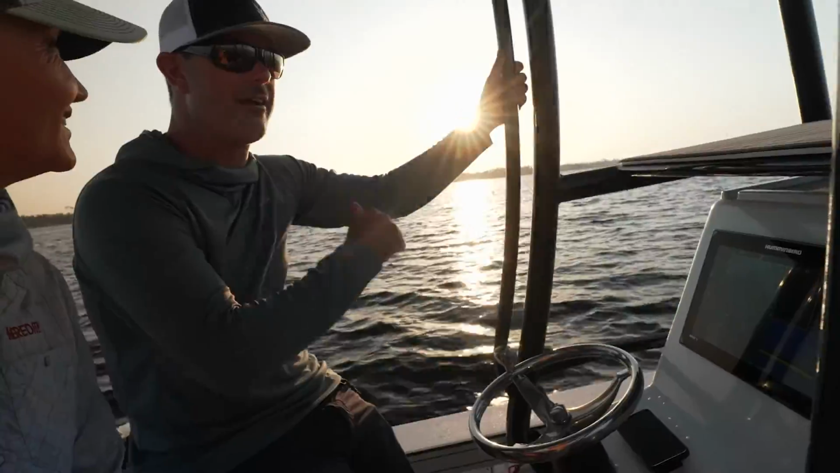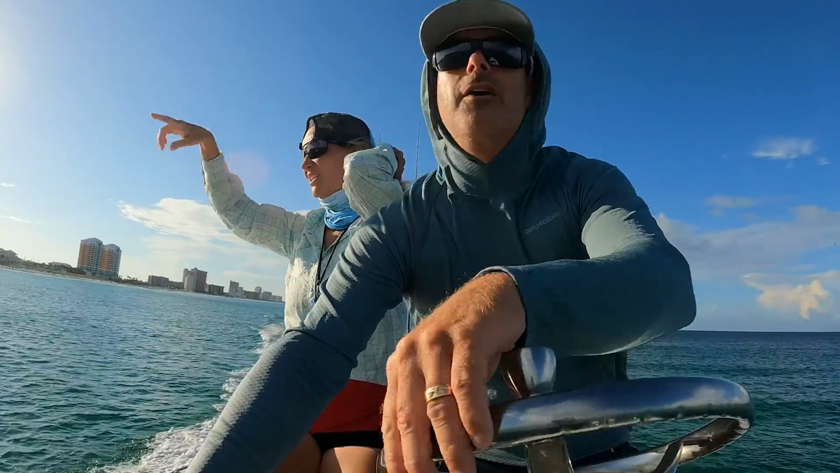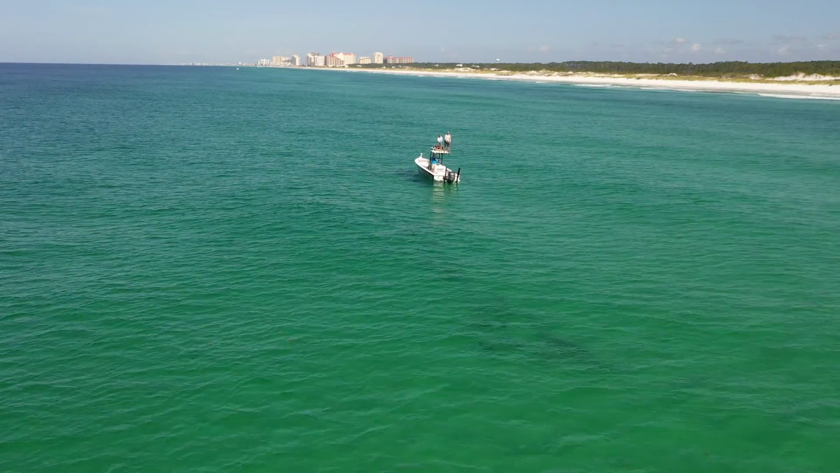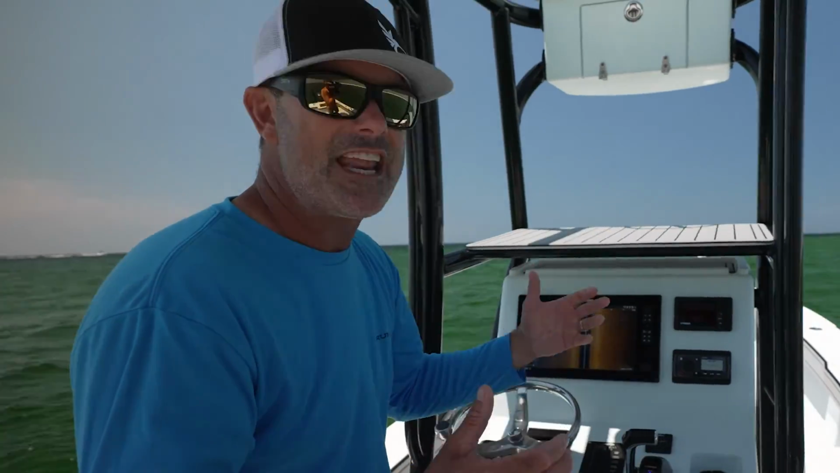Well, think about this. We start early in the morning, right at daylight. We ride in the tower, we're looking for these fish. Sometimes you just catch a little glimpse of a fish rolling. You get these little clues. Once we get these clues, I'm going to set up way ahead of the fish, and now I can't see the fish.